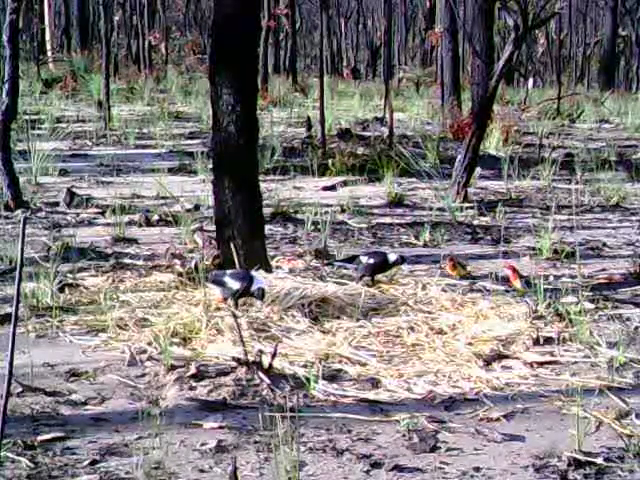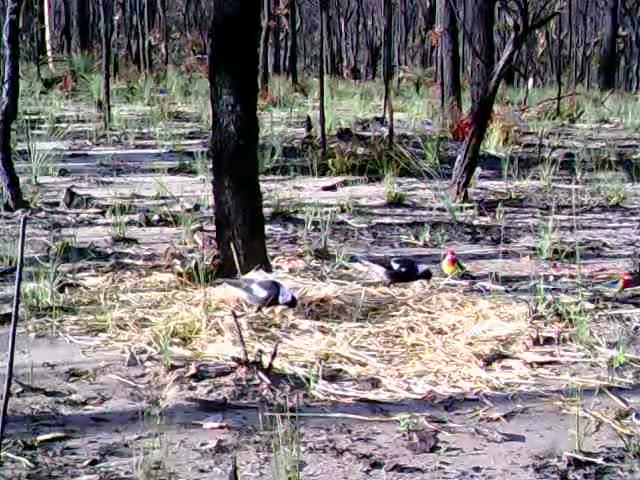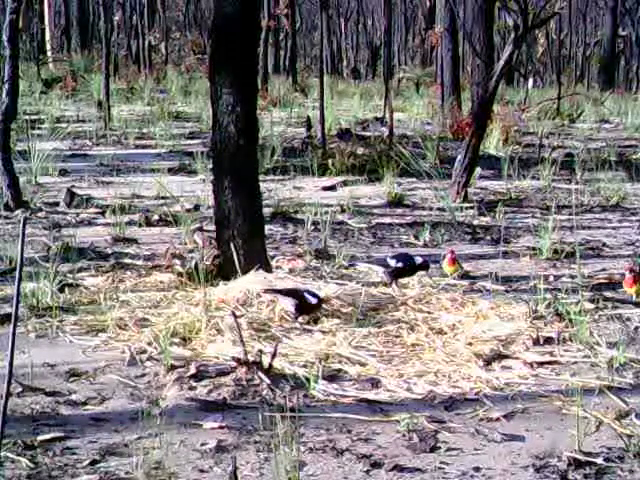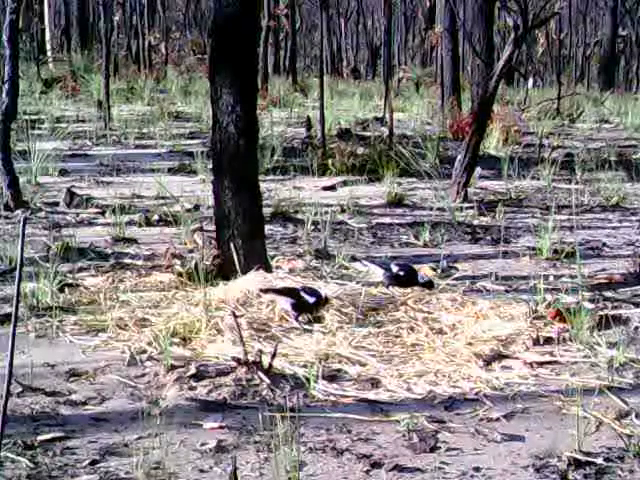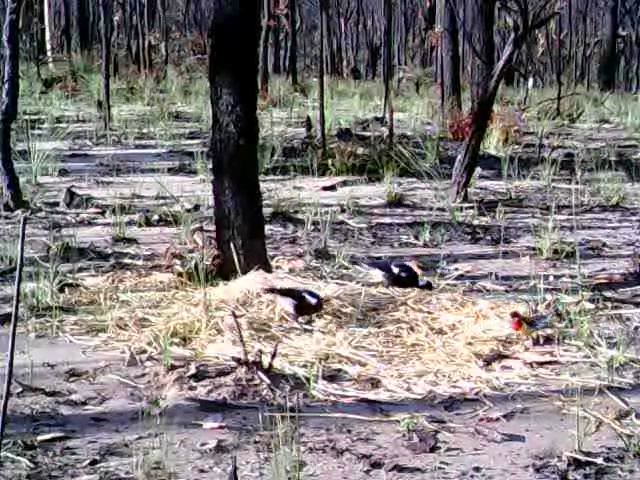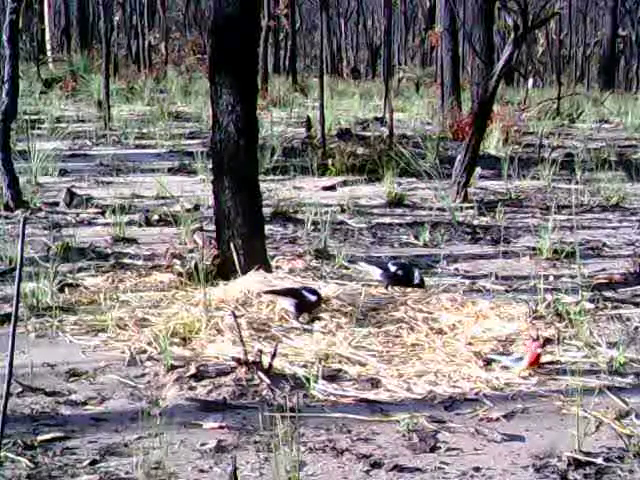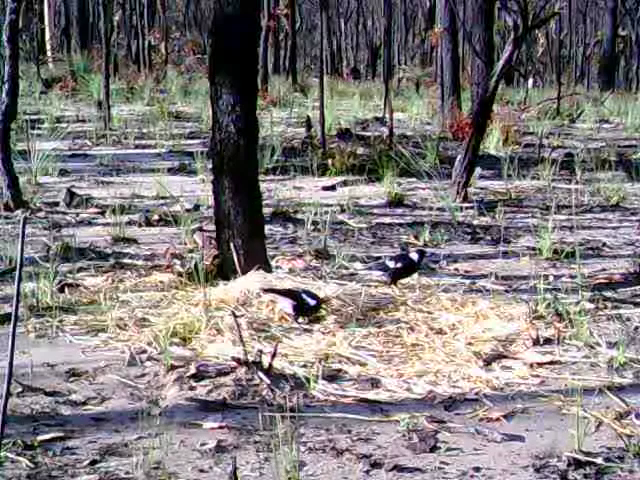So here we've got some magpies, and you've got two eastern rosellas there. They're quite pretty birds, and they'd be after the kangaroo pellets. They're seed-eating birds, so they wouldn't be eating any insects there. They look pretty relaxed together.